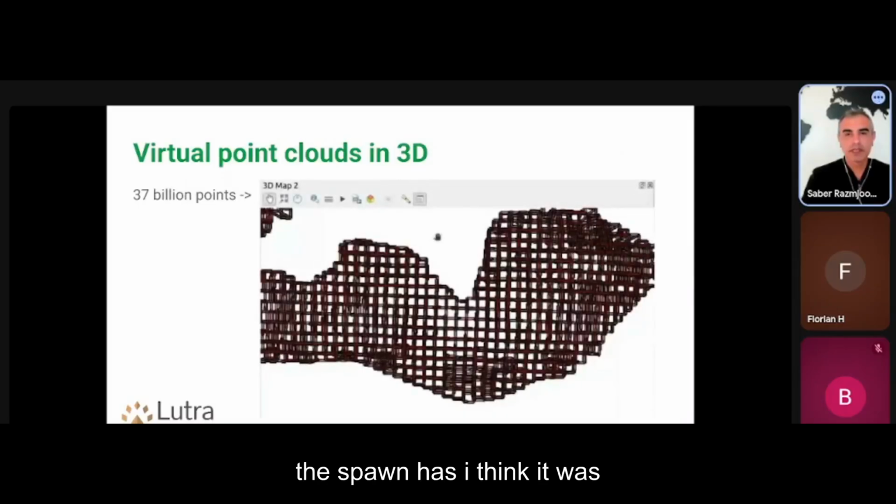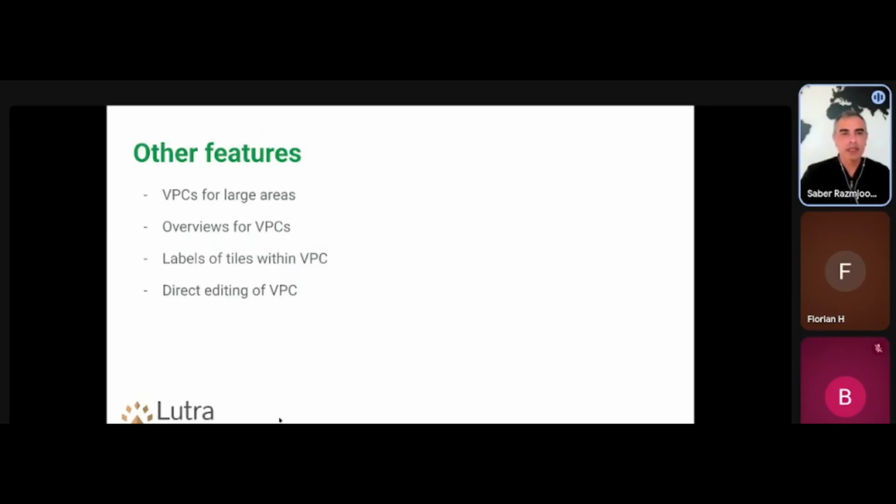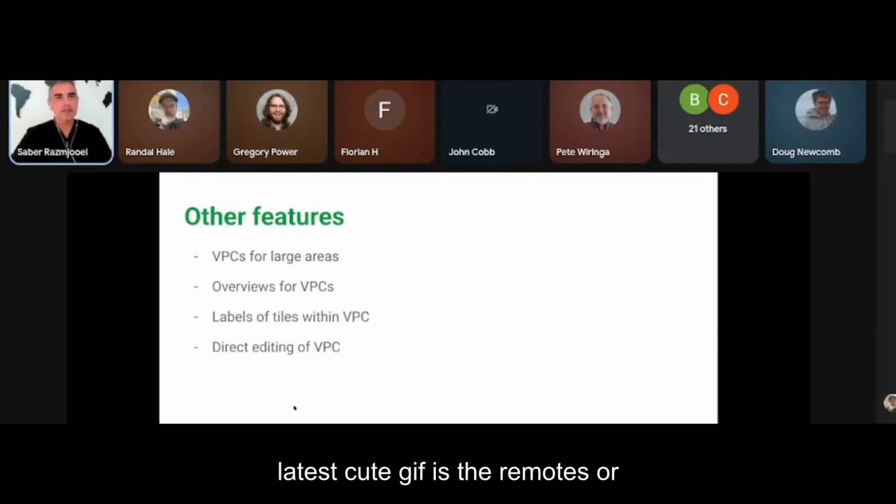So this one was, I think it was a video, and I probably couldn't get it working, but it's 37 billion points within that. If you are working with the latest QGIS, you should be able to create overviews of VPC and also edit it. And the other thing in the latest QGIS is the remote serving of the data. So if you have a VPC which links multiple COPC files, you can just get the link to that VPC and point it to QGIS.